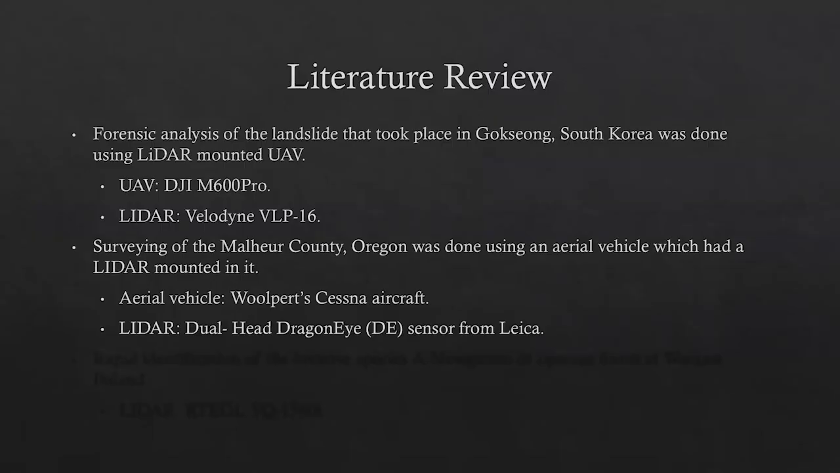So the sensor. An aerial vehicle, Wolpert Cessna, I'm sorry if I'm pronouncing it wrong. So this aircraft, which had a dual head Dragon Eye sensor LiDAR mounted on it, was useful in surveying Malheur County, Oregon. And this sensor has a pulse rate frequency of 1 MHz, which means that it can give up to 1 million pulses per second.